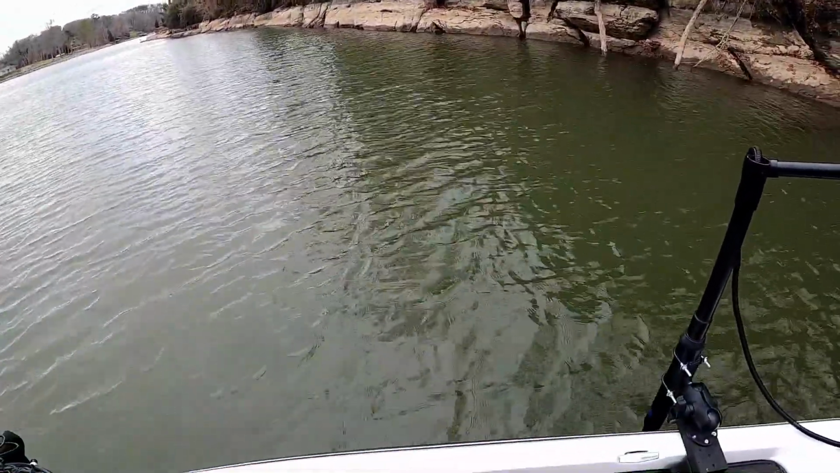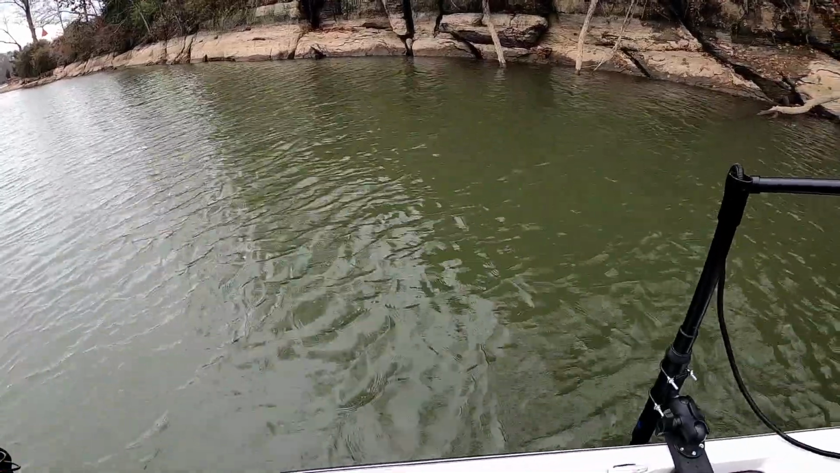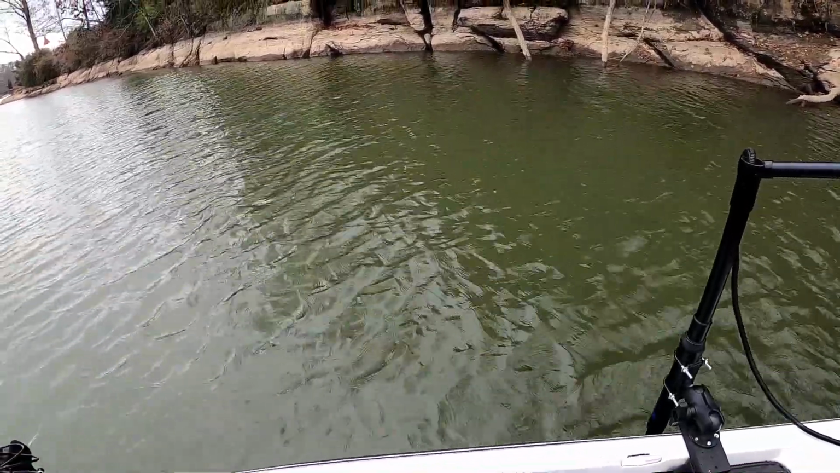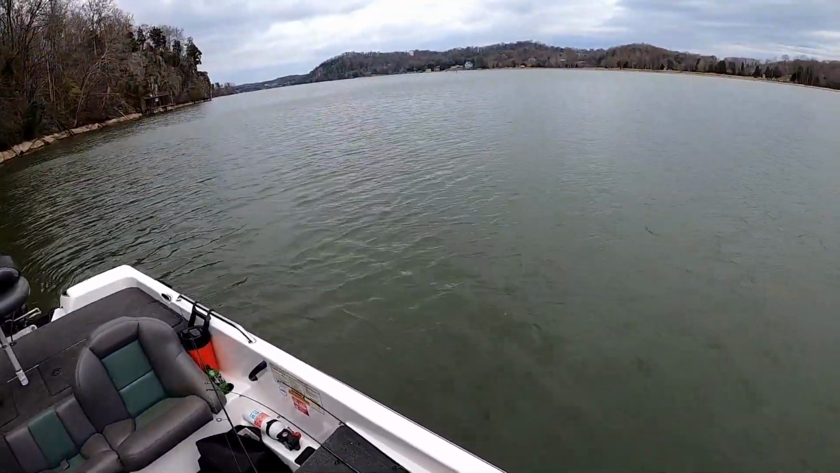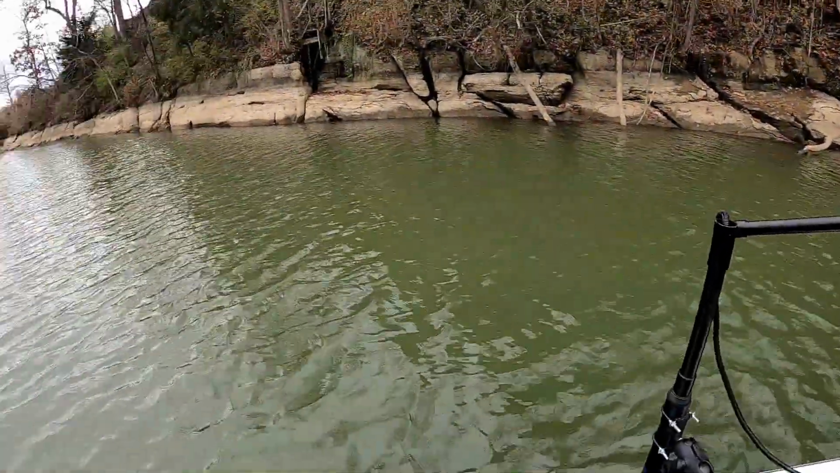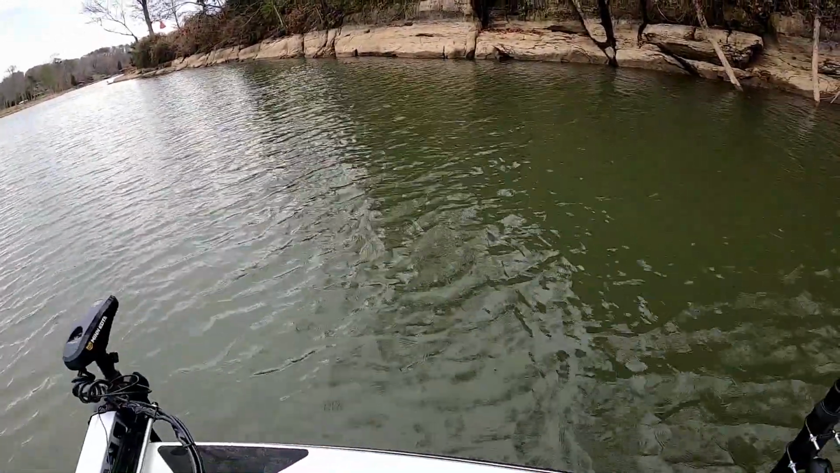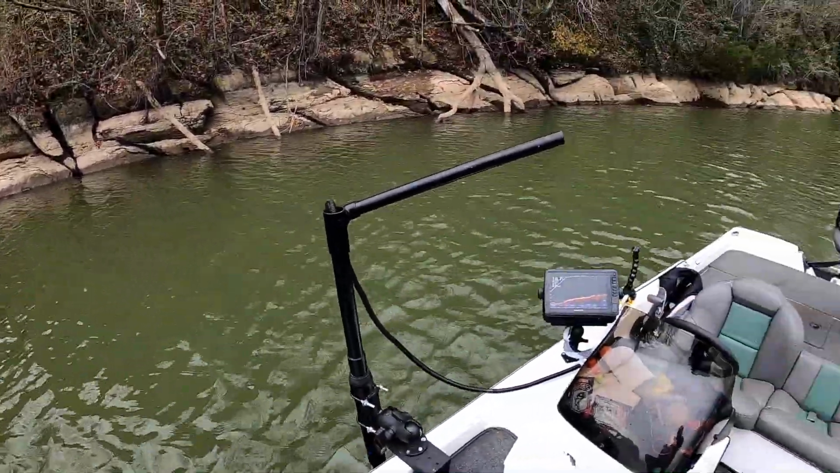I've not really fished much. I caught one little bitty and was just playing around, but I'm really just testing everything. I was trying to get everything. It's going to rain here in a little bit. I don't know if you can tell. Rain's coming. But I want to get all my theories in before I started really fishing. So I'm just testing setup.